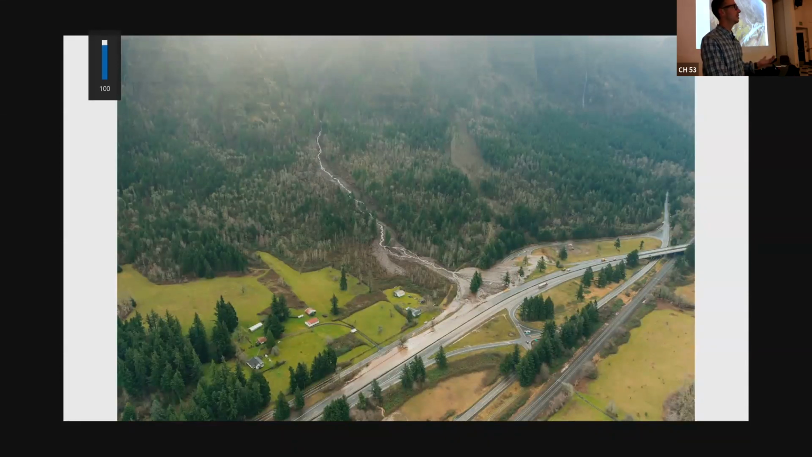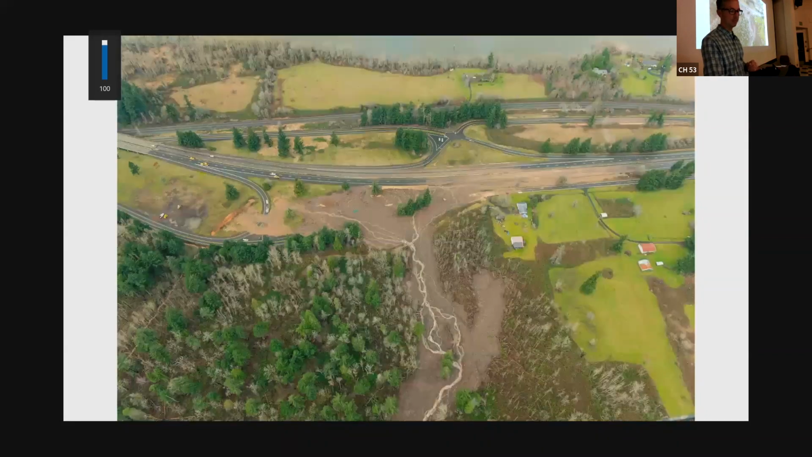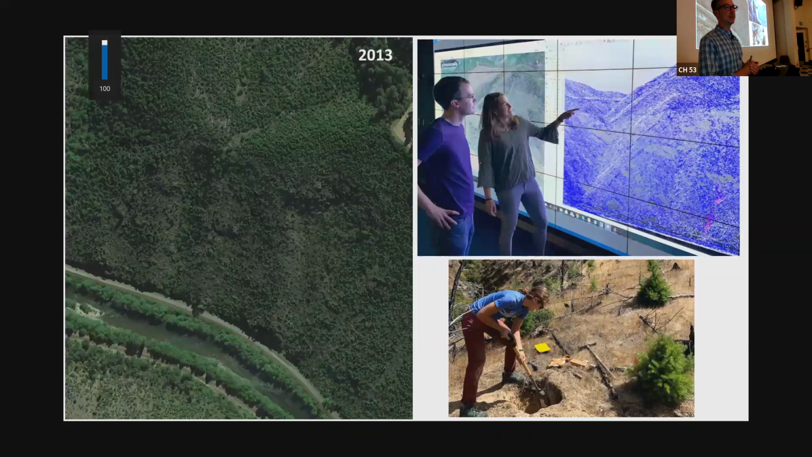And sure enough, in 2022, I should say, just a few months ago, several dozen more of these landslides have come down through the gorge. So this is an area that's very active now because of the fire and probably will continue to be. So LIDAR to the rescue.